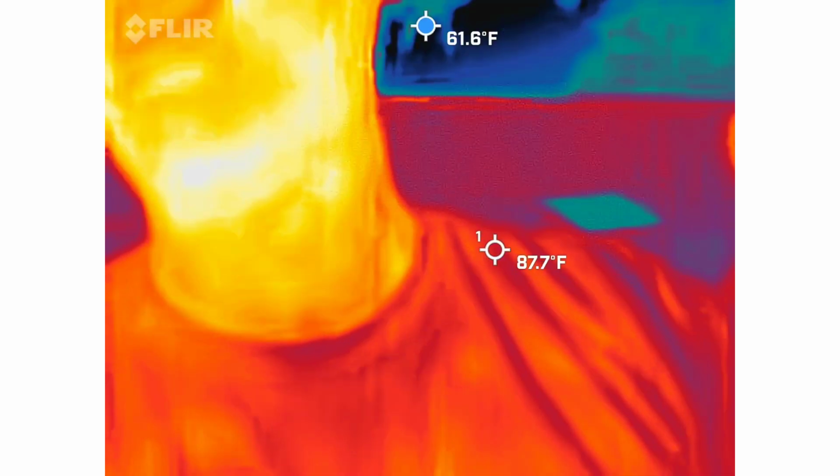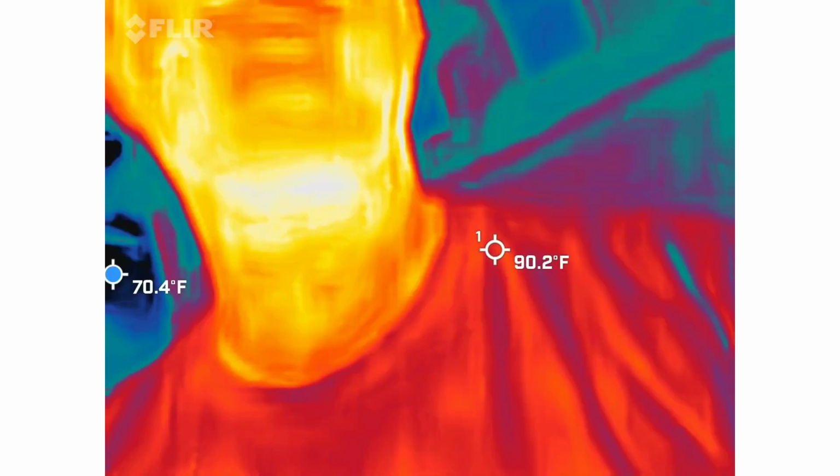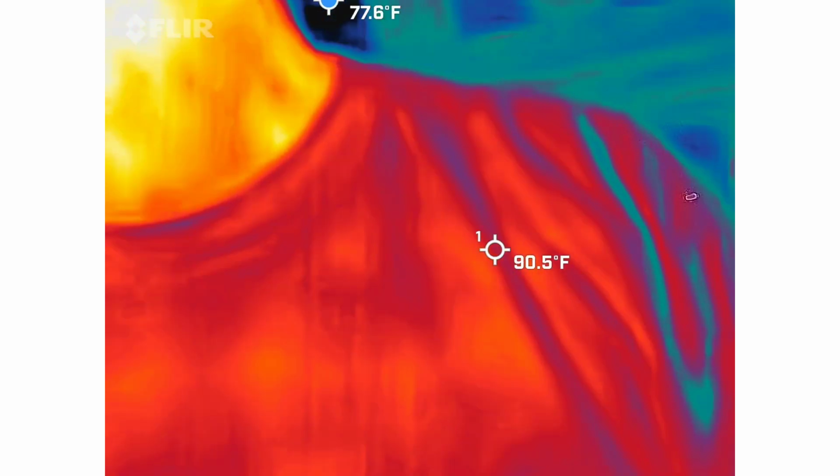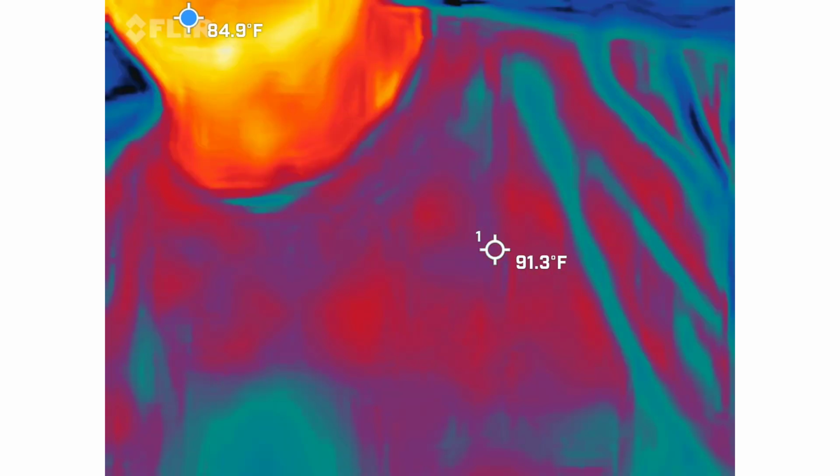So this is a real FLIR Pro 1. Basically what that means for you, this is what firemen use to actually help save people. So again, this is not a phone app that is creating a thermal imaging effect. This is the real deal. So again, we're looking for blue and black spots on this particular camera.